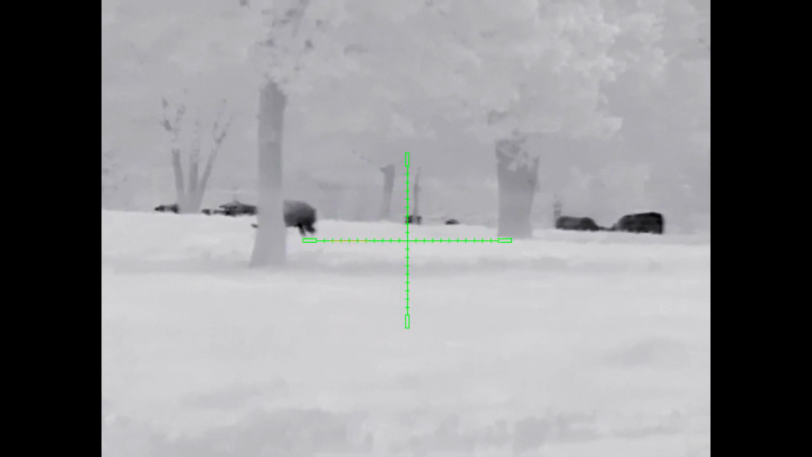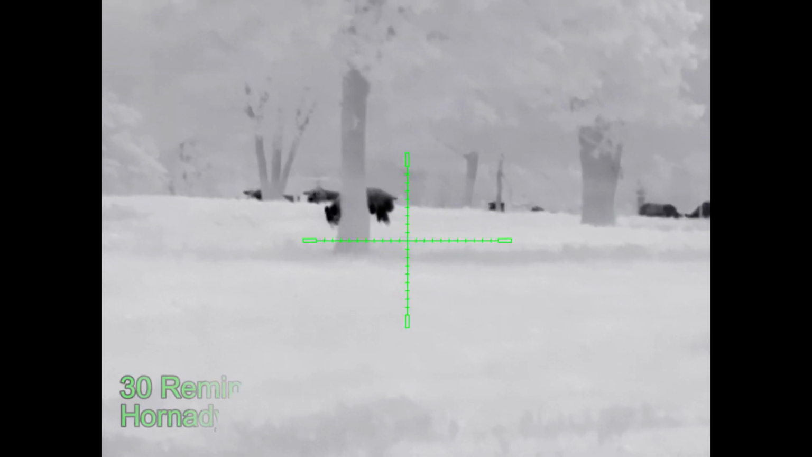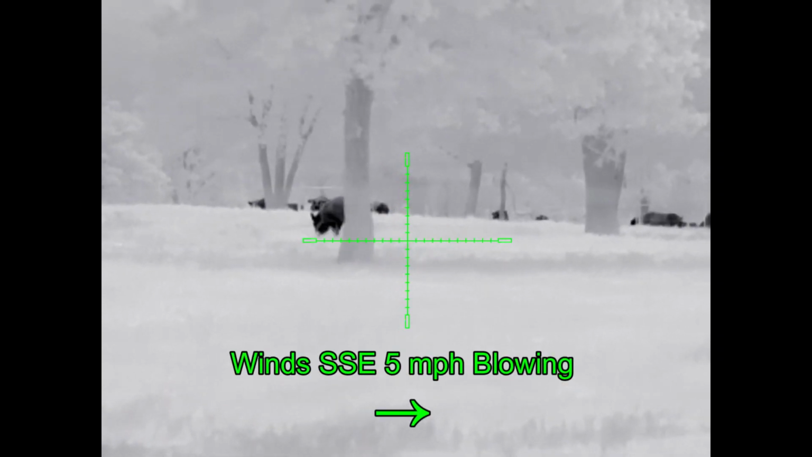Well, Ben went hunting up in North Texas, hunting on one of my properties because I am staying home after doing some follow-up tune-up work with the doctors. He's using a Bering Optics Super Hogster LRF with 384 resolution, and he's got a pig there in the foreground. He's going to be shooting a 30 Remington AR shooting horn of the SST 125 grain bullets.